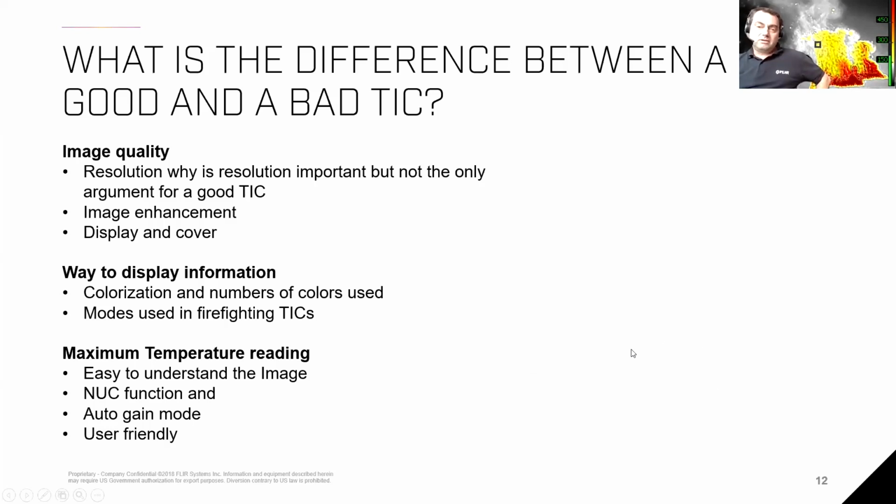What does it do for us as firefighters? Why are we using only 3 colors at FLIR? And what is actually the difference between the modes? Or why can a mode help us, or maybe even confuse us? And then we want to touch on the temperature reading. Is a higher temperature reading on a TIC always better, or can it also be worse for us?